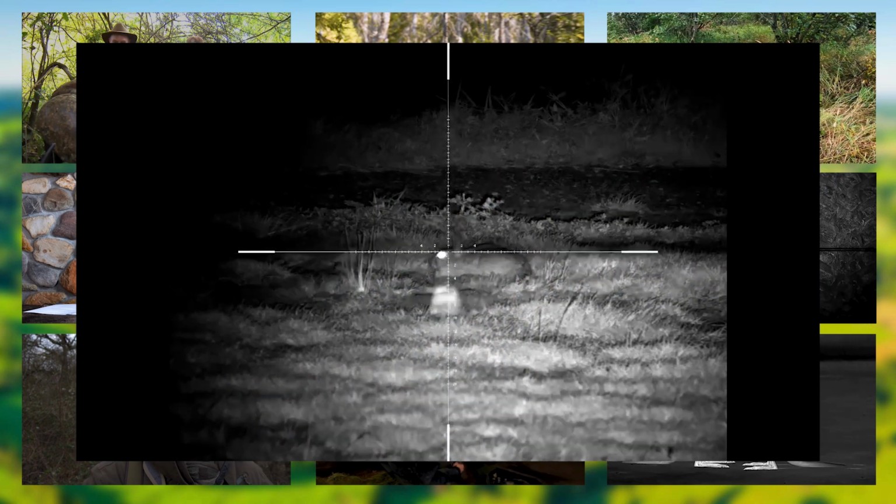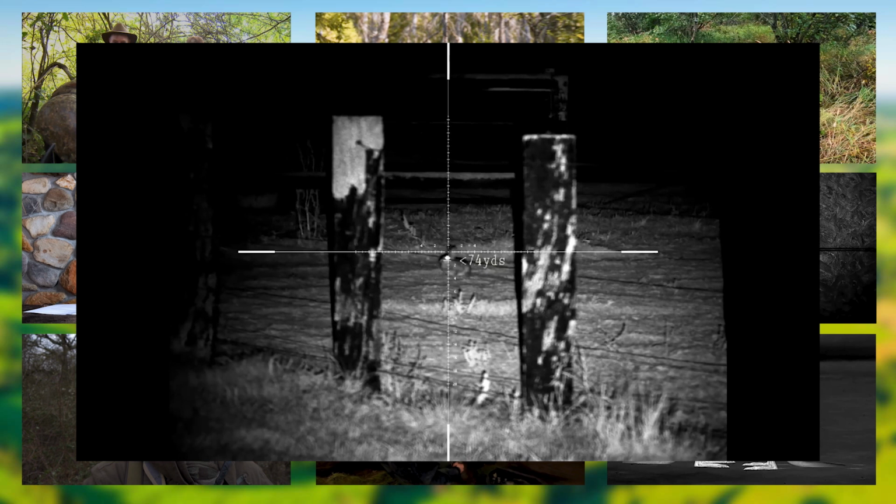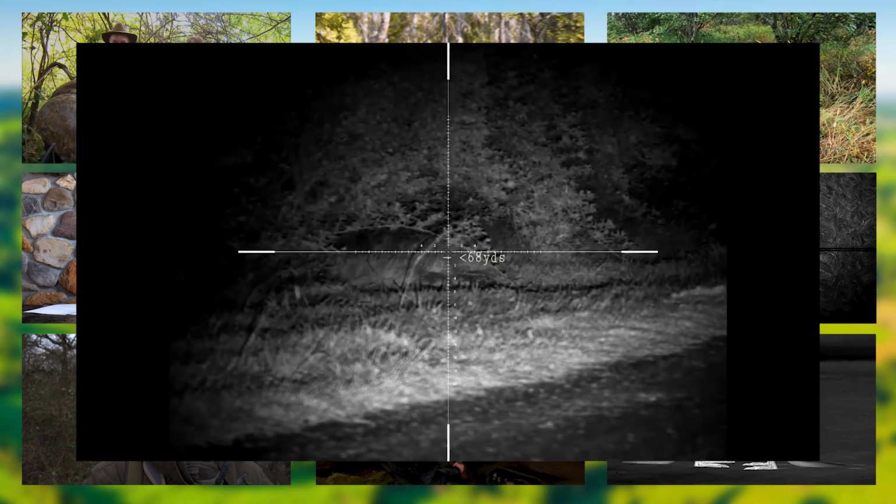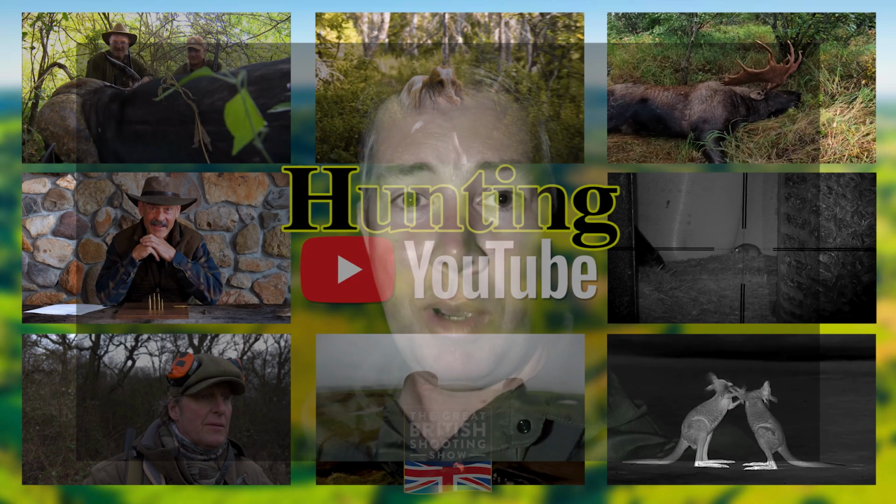Finally this week, over to Australia, where Edge of the Outback is called out to deal with an infestation of rabbits. He's using a 44 foot-pound FX Impact airgun and PARD day-night scope for clean kills at up to 150 yards. That's it for this week.